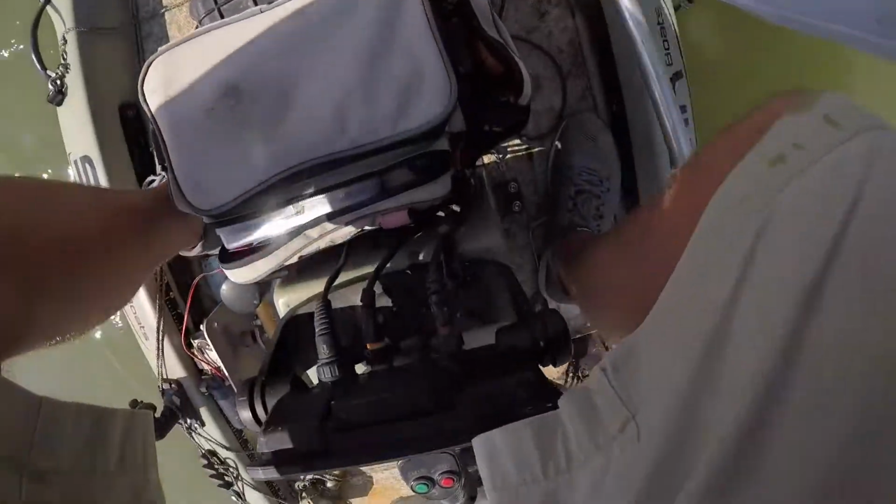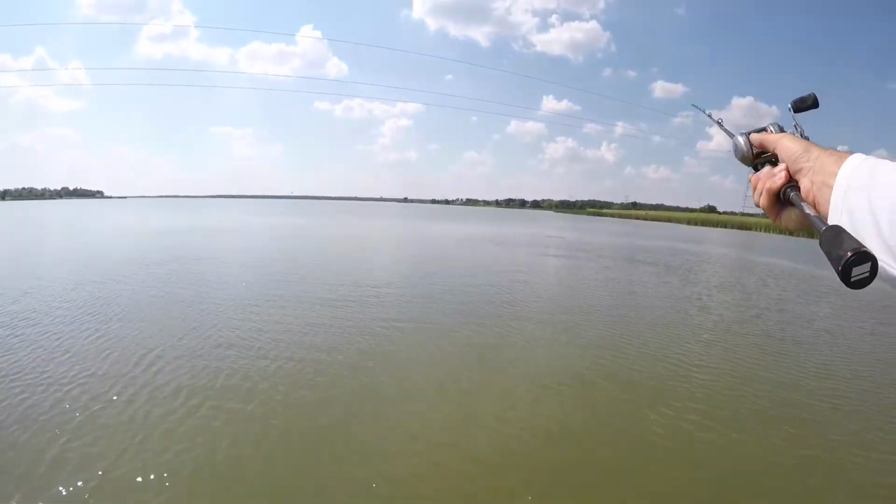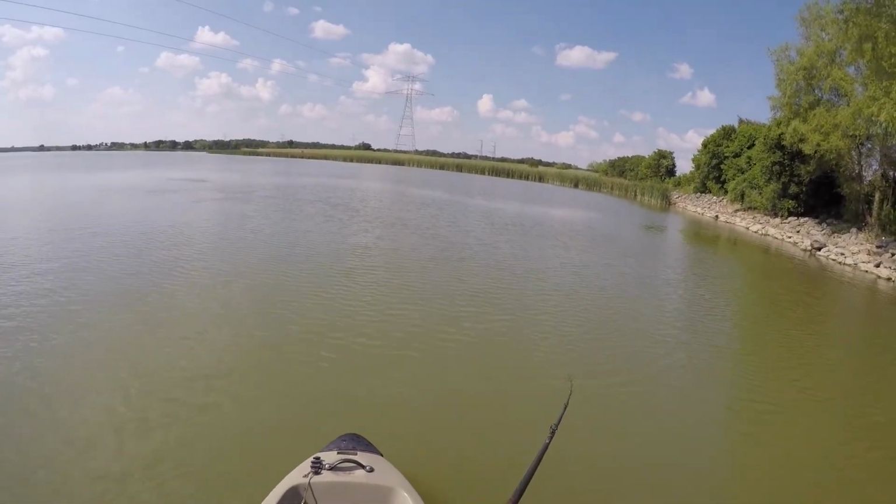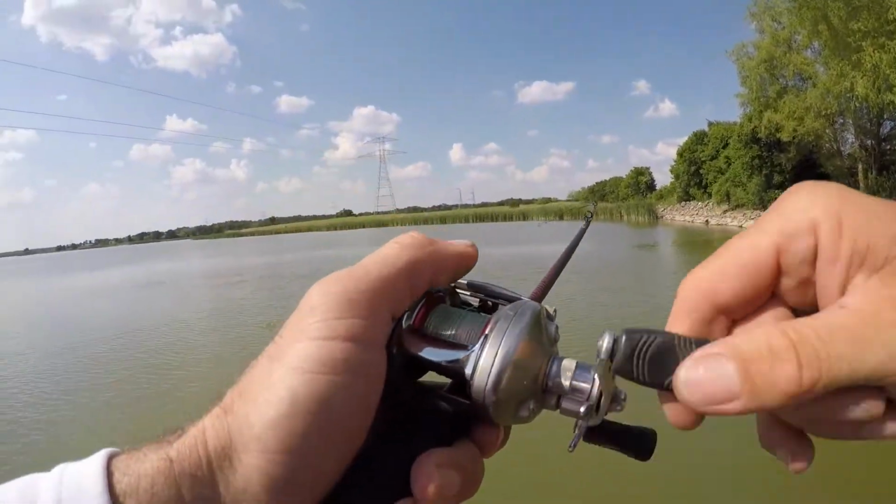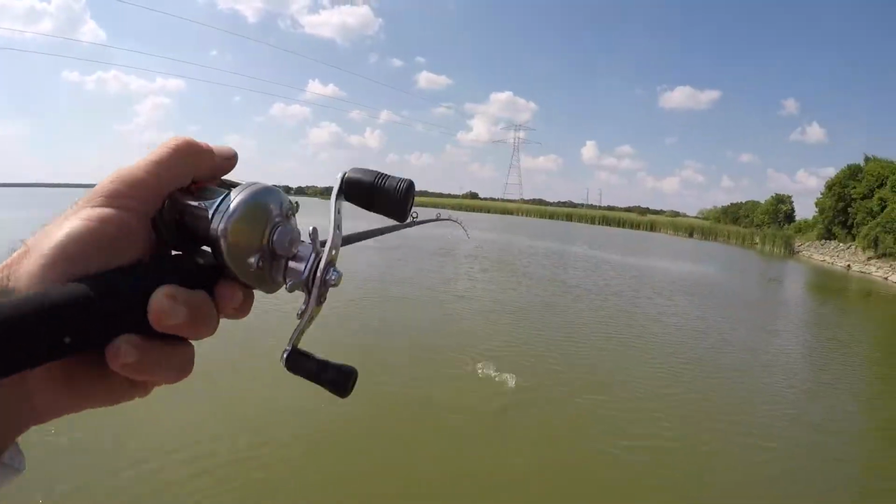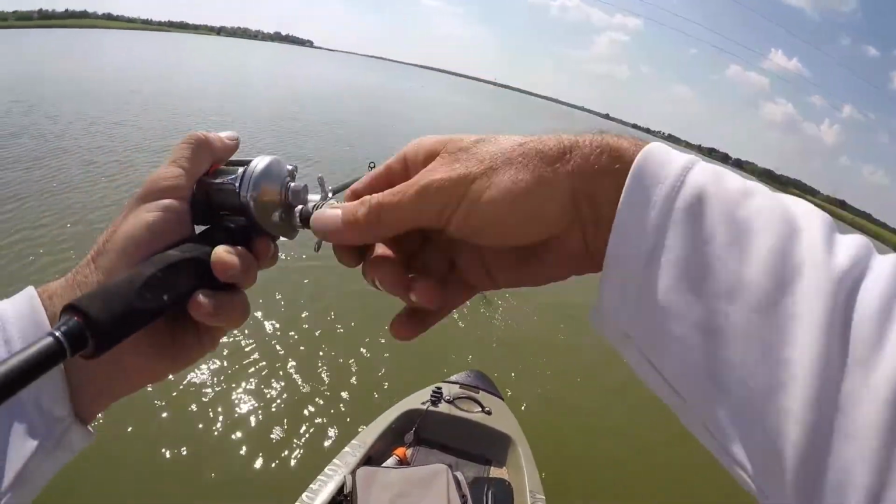It might scare them. That's a good fish. There we go. Oh, pretty good fish. They got some acrobats, I'll say. Oh, these are fun. I could do this all afternoon, and I probably will.